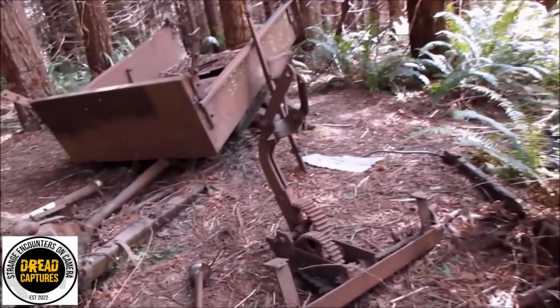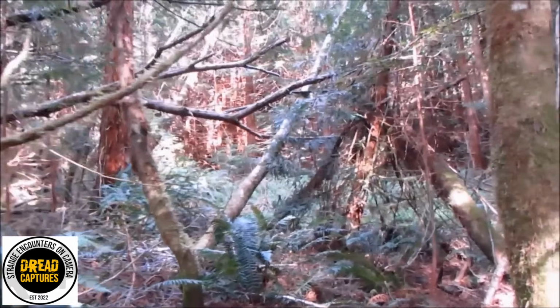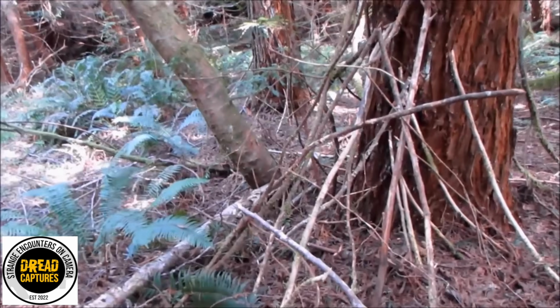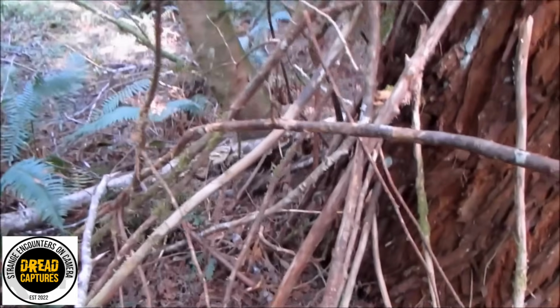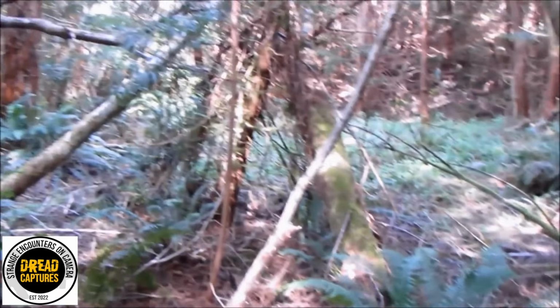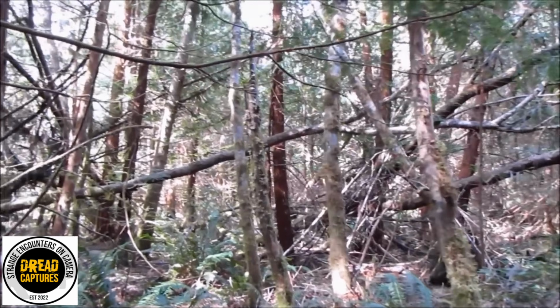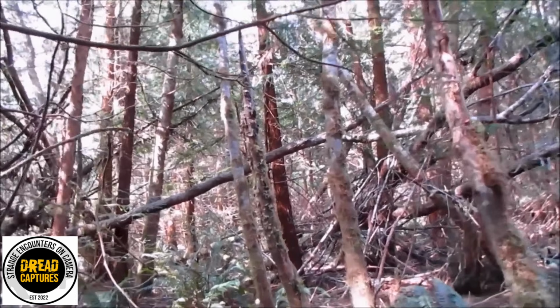Their off-trail hiking reveals something strange. Large stick bundles woven into tree crooks almost stood up like teepees or some type of sleeping structure. The team stays cautious. Not saying that's Bigfoot, but it's out of place. Out of place in a Bigfoot sighting area. There's some sticks that look like they were purposely gathered over there too. Those are big ones. And they're woven in and out of the tree.